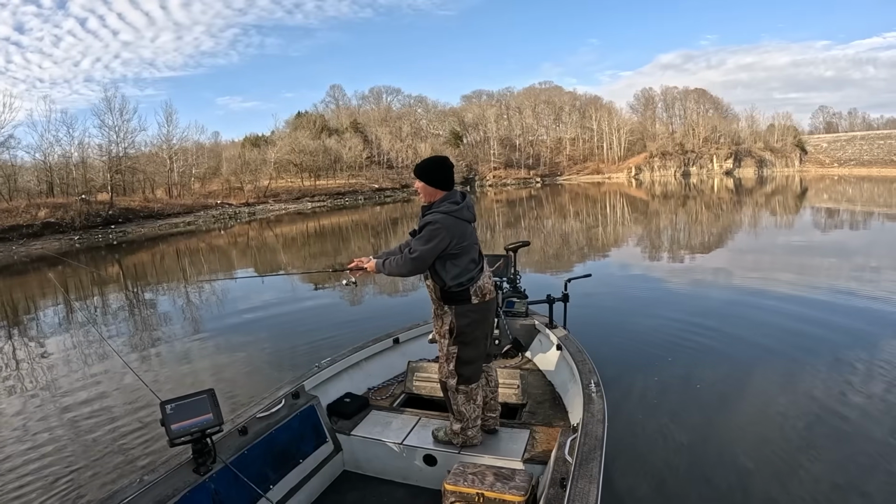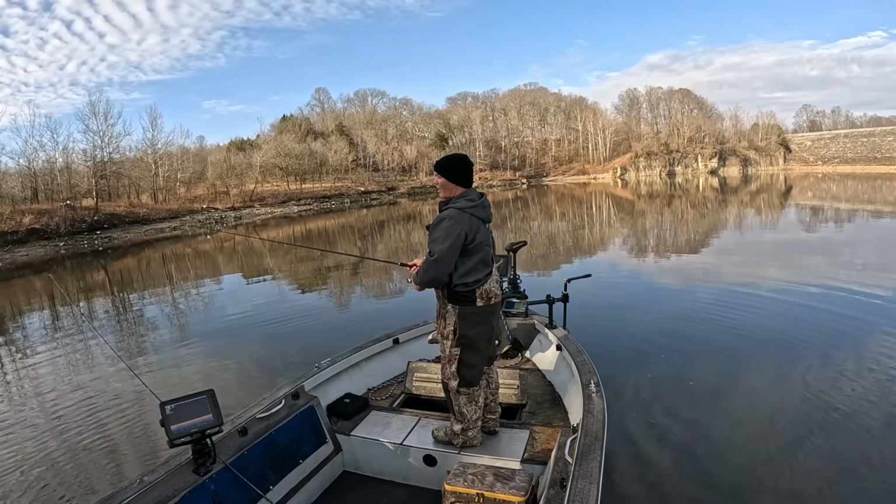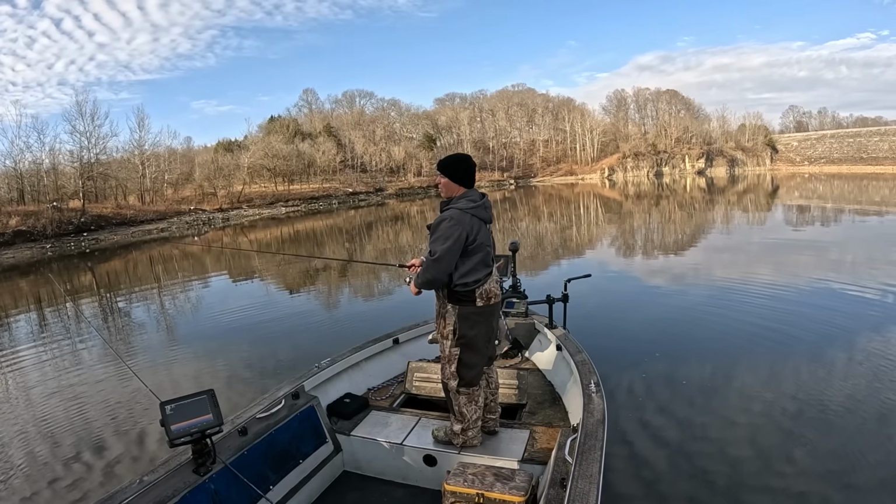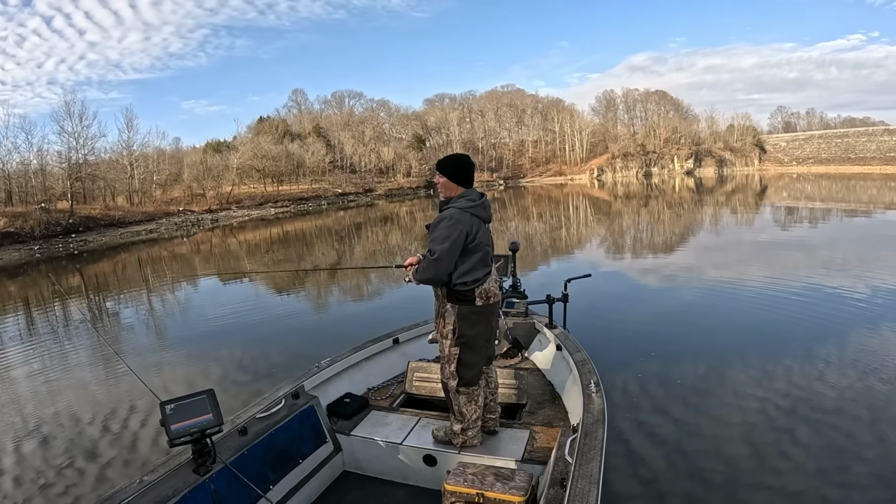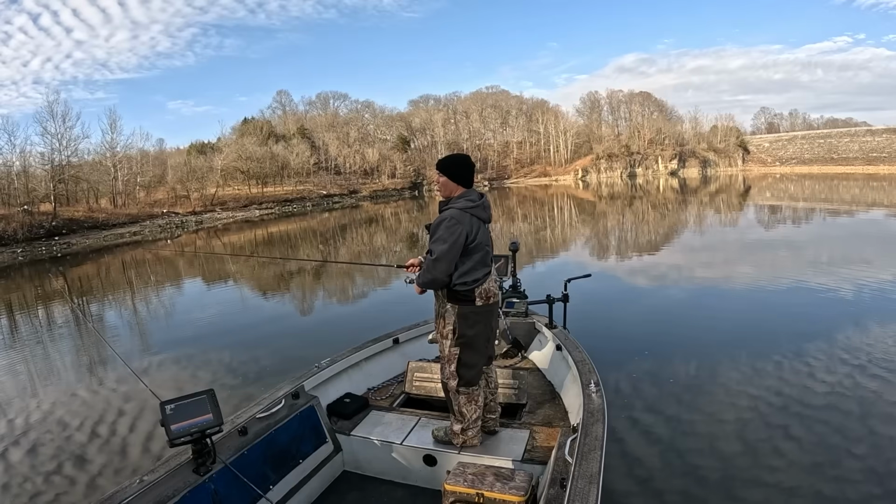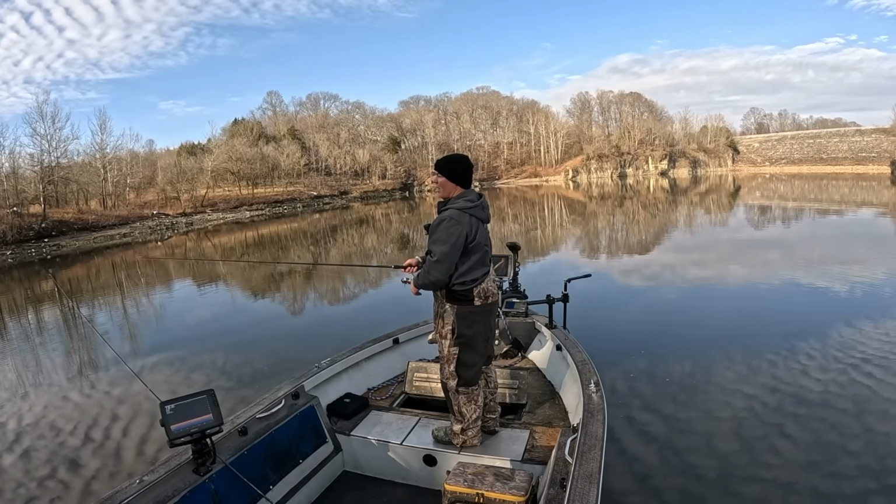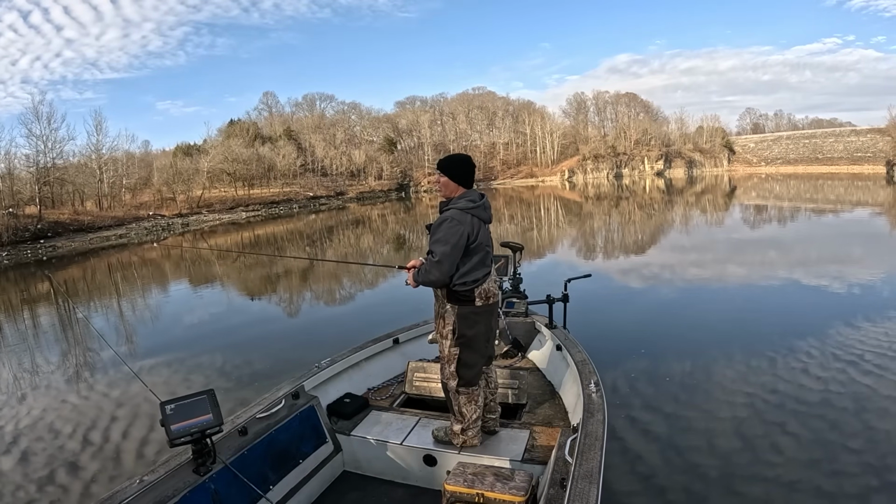This looks like a shad. I mean, that's what they always are eating, so I try to give them what they want. It seems to work a lot of times. Like I said, it don't always work, but most of the time that's kind of my go-to color where I'm at. I know that kind of changes in different places where people fish, but for me right here, that's a pretty good solid color, pretty reliable.